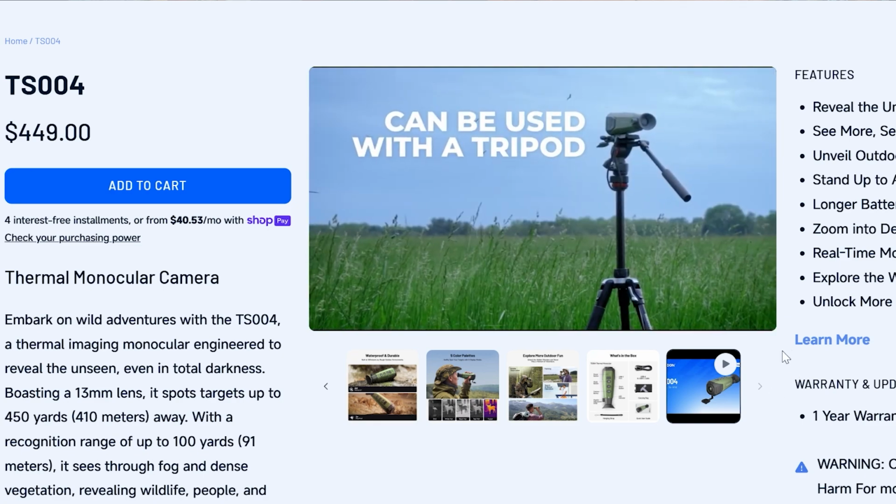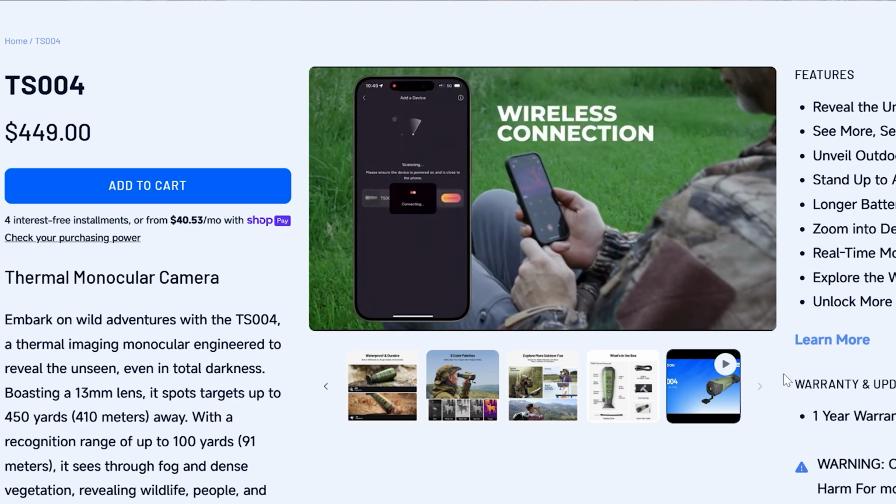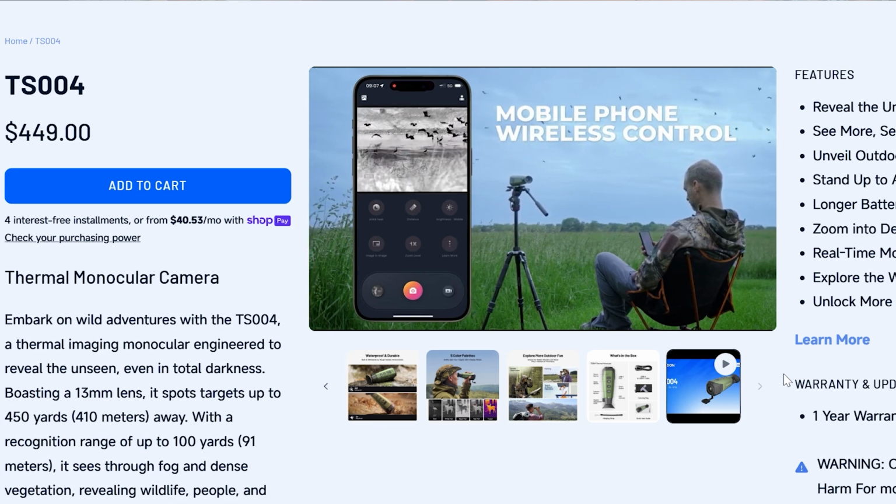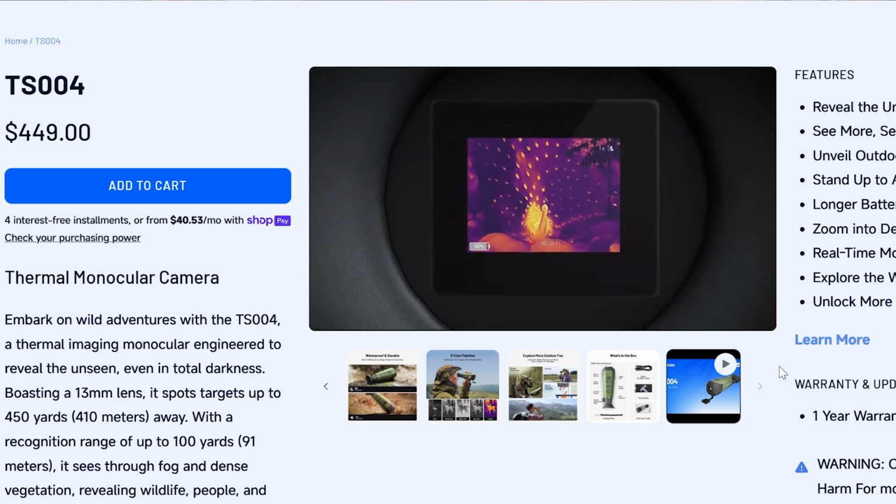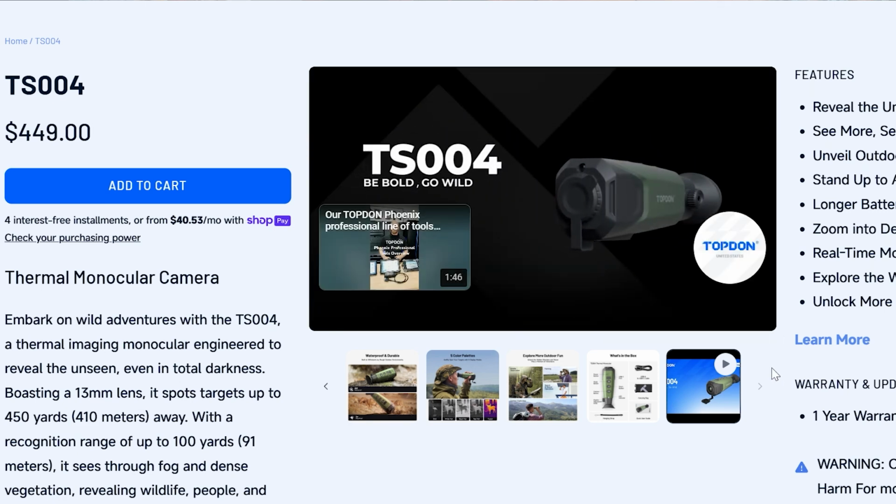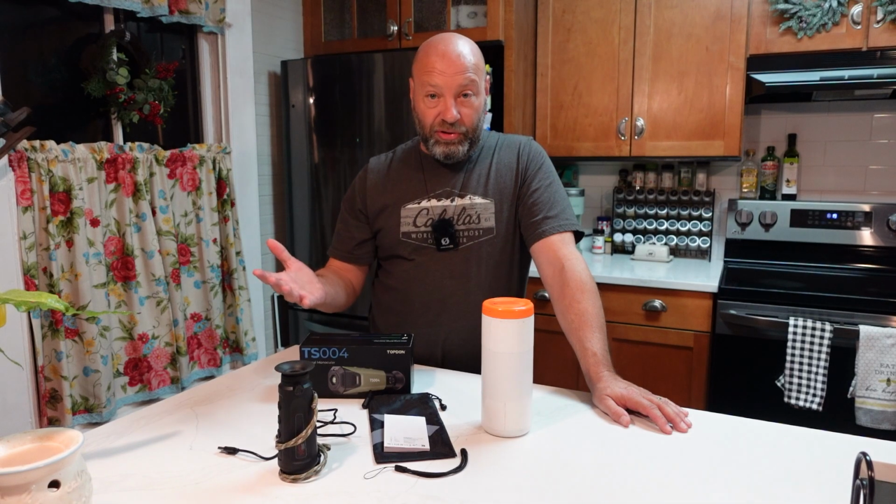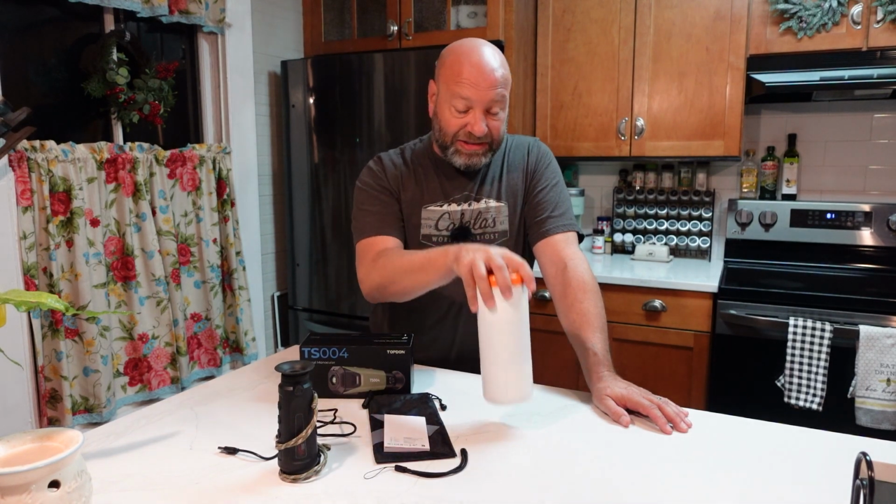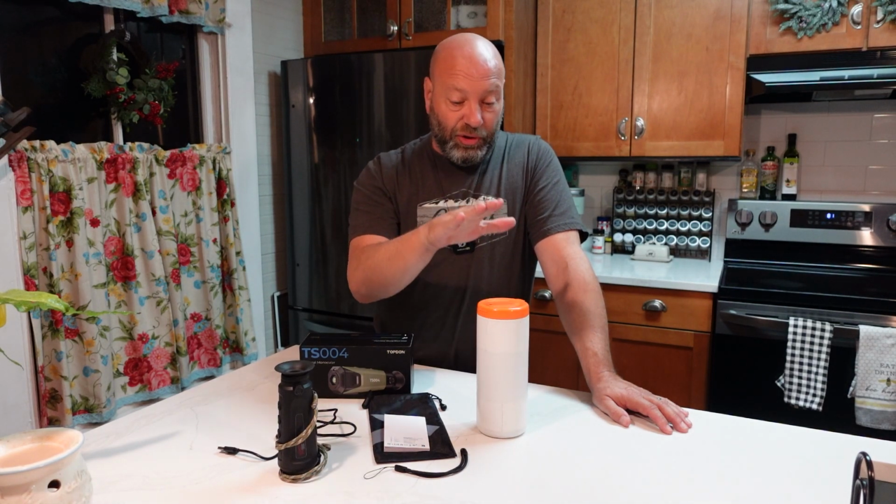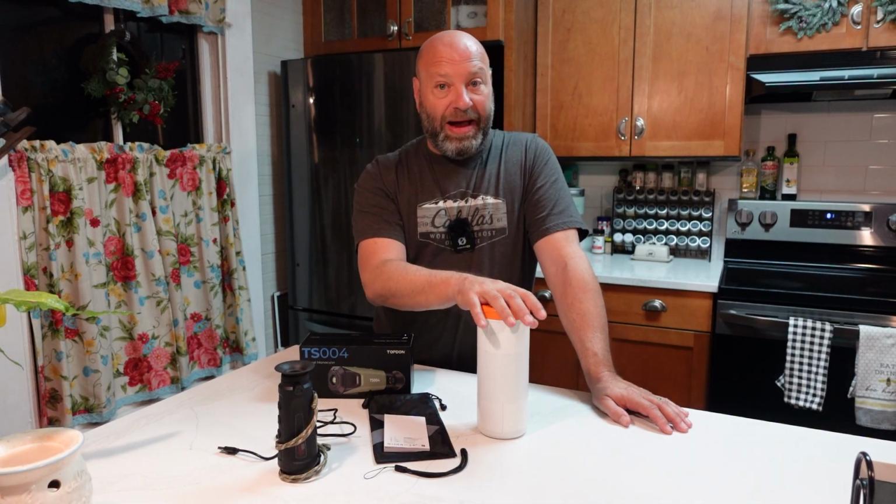I am not taking anything away from this thermal. It is fantastic. It is just not as good as this is as far as the thermal resolution, but it's not supposed to be. However, most of these 120 resolution ones that we're seeing out here, like this AMG 160, the FLIR, some of those ones are going to be more expensive than what this is, and this one is very, very hard to beat. So this one is going to outdo the 120 resolutions by a long shot.